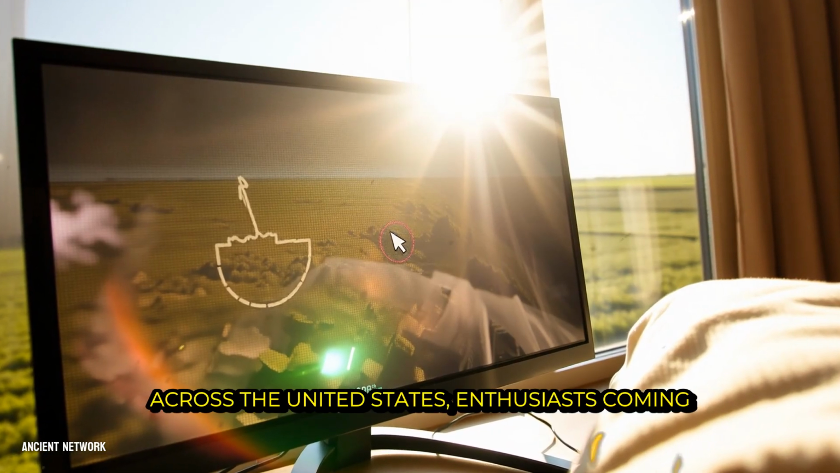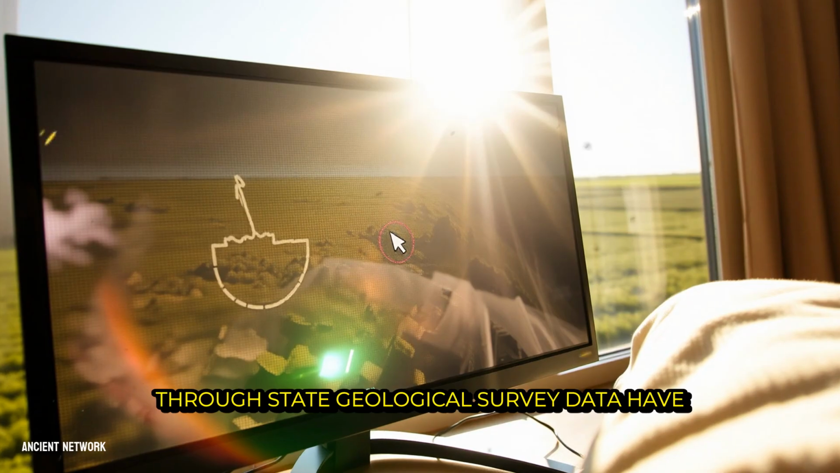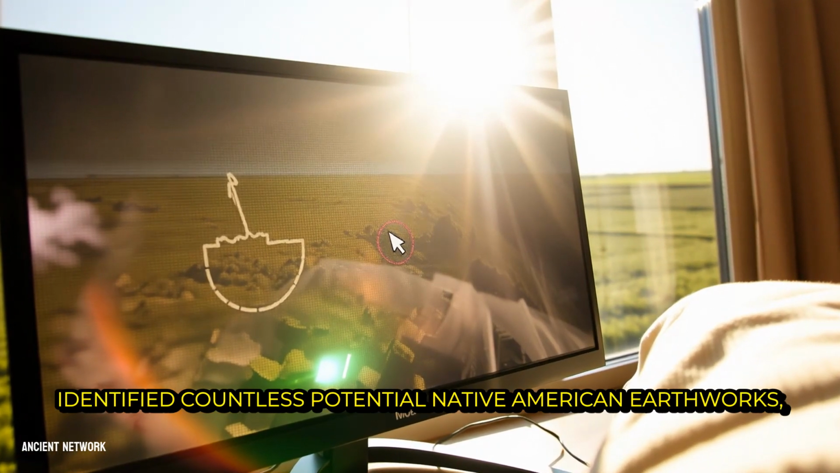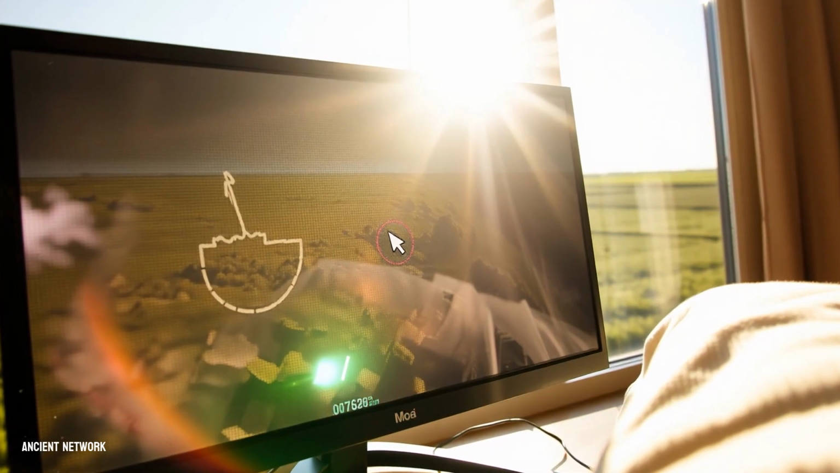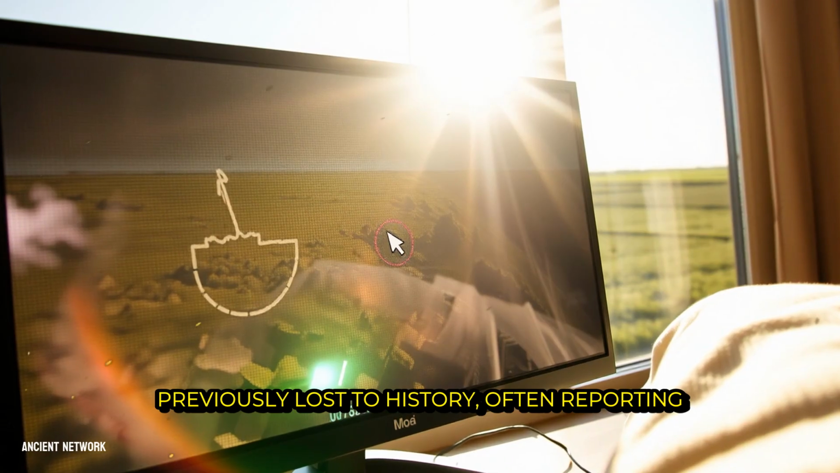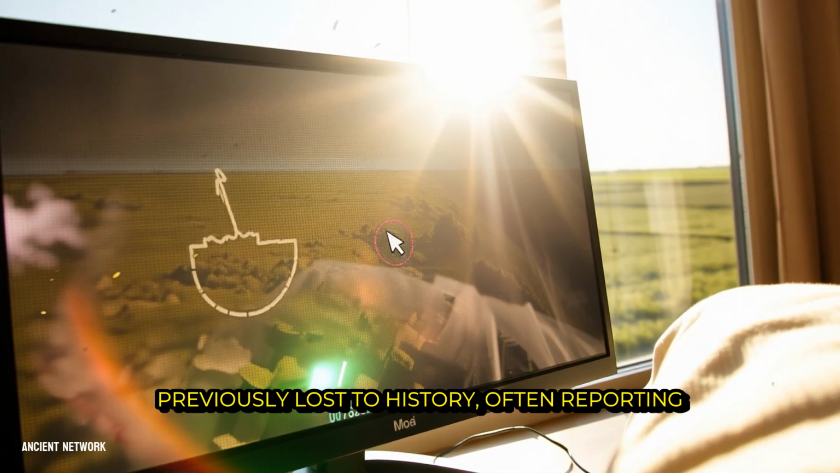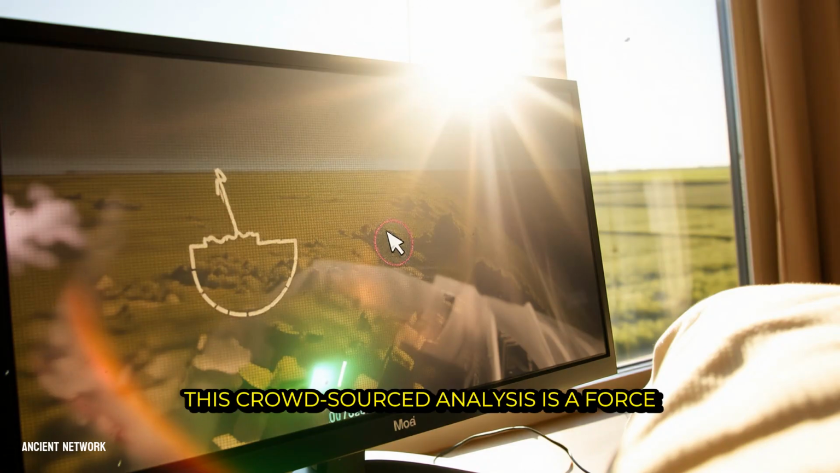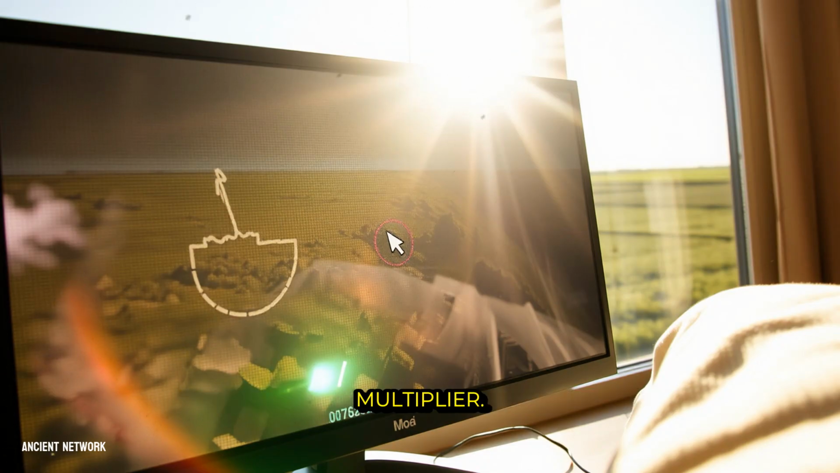Across the United States, enthusiasts combing through state geological survey data have identified countless potential Native American earthworks, ceremonial mounds, and old homestead sites previously lost to history, often reporting them to authorities for protection and study. This crowdsourced analysis is a force multiplier.